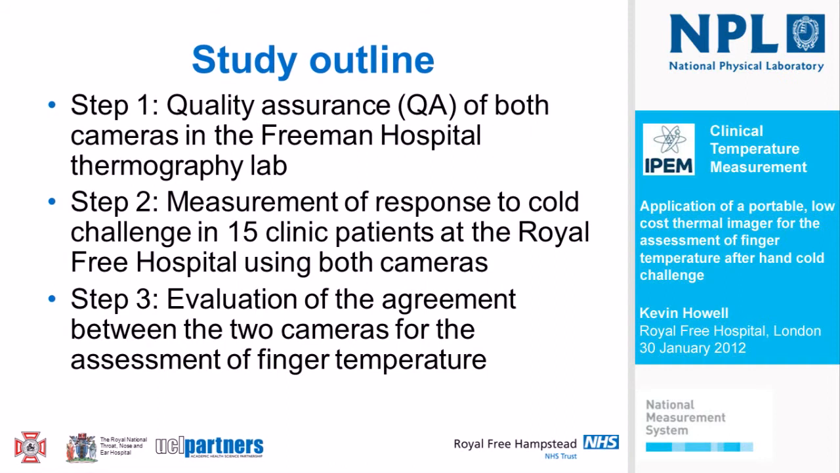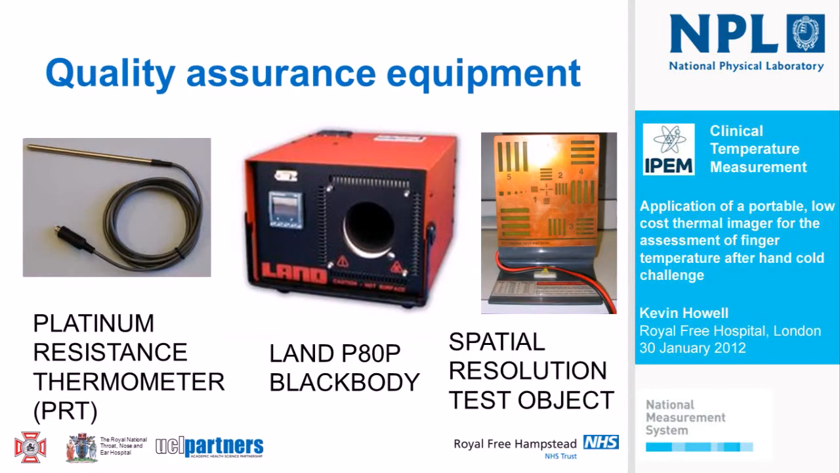Then the final step was to look at that data and evaluate the agreement between the two cameras for the assessment of finger temperature, in order to answer the question, can we use the two devices interchangeably, or are there important differences? Now, those of you who were at the seminar in Vienna at the end of last year will have heard Rosie describe very nicely her quality assurance experiment, so I'm not going to go into that in a lot of detail today because of the time constraints, but I'm just going to run through those in summary.